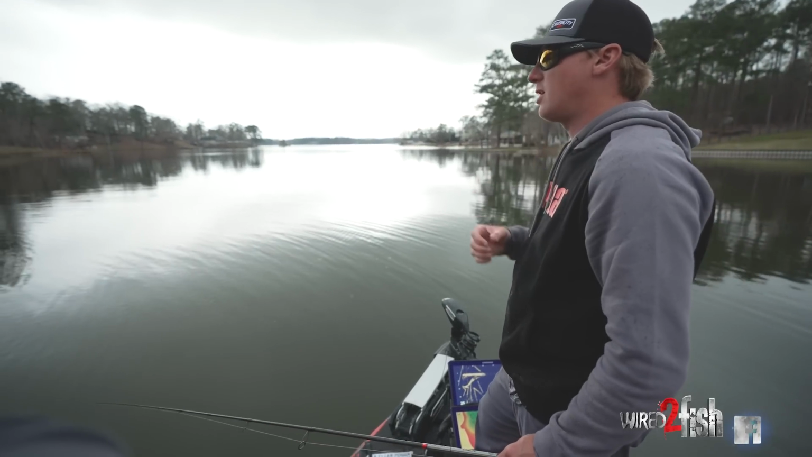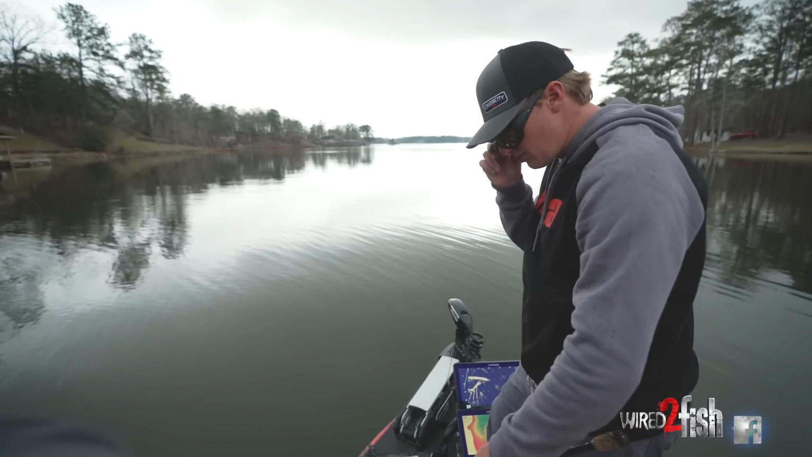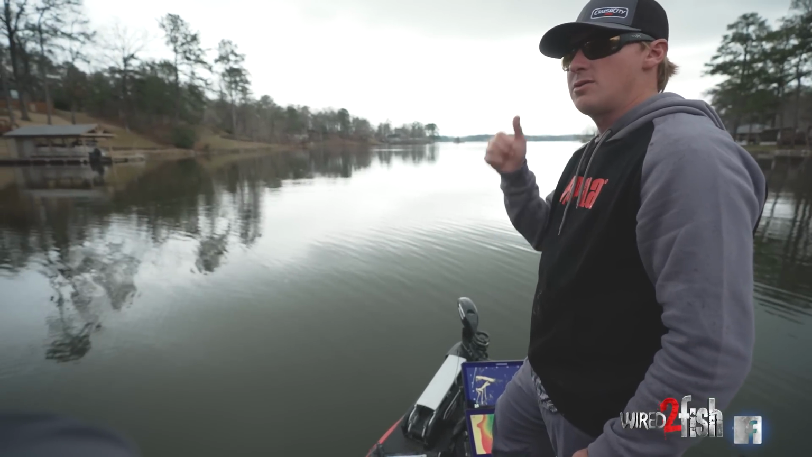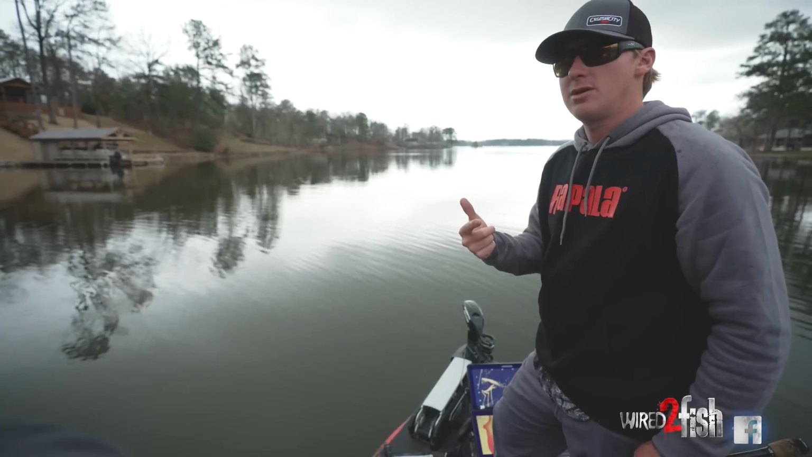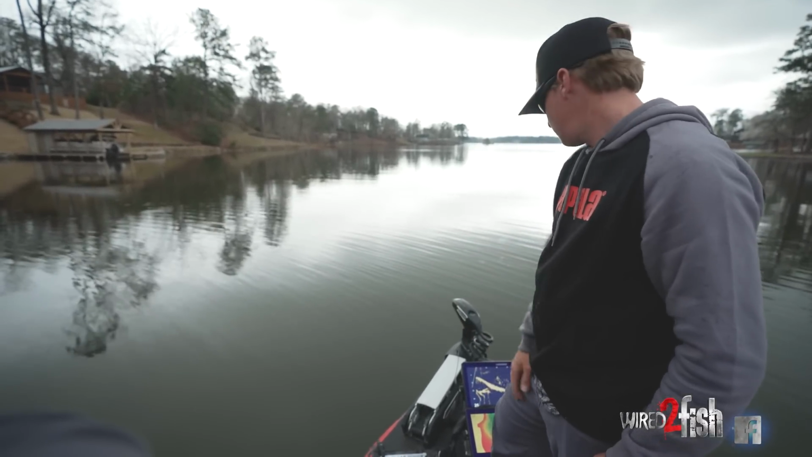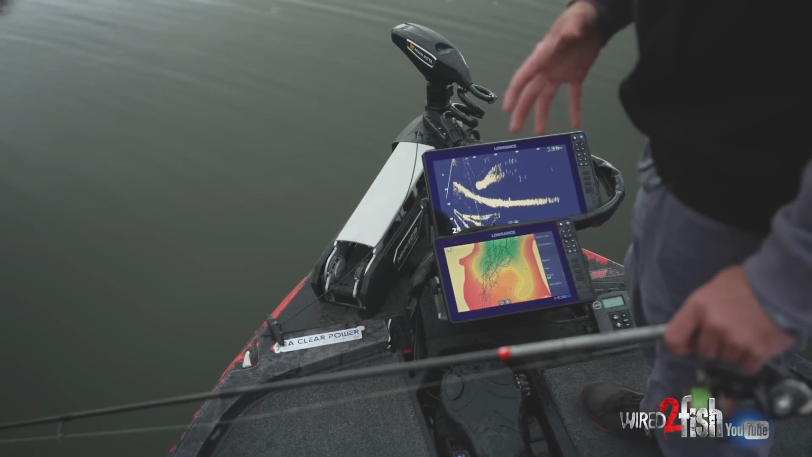I'm thinking the whole time, hey, what's the water temp in here? Is it a little bit dingier? Oh, okay. And then I'm thinking, all right, three pockets up from here, there's a run in that creek. They're probably gonna be in there because there's dingy water. Key element, the bait's in there. So right now you can see, look at all this. All the bait's in the back of this pocket.